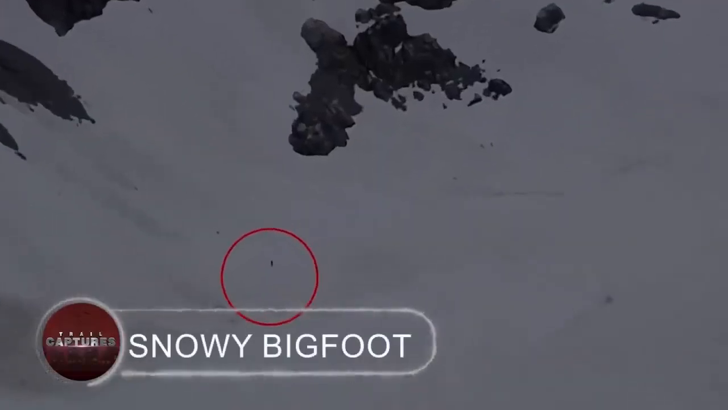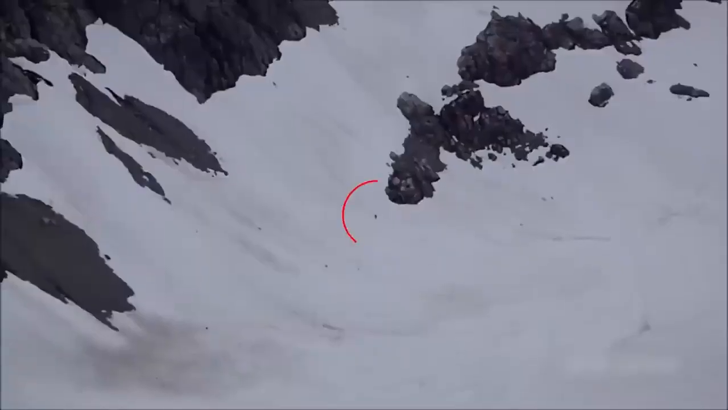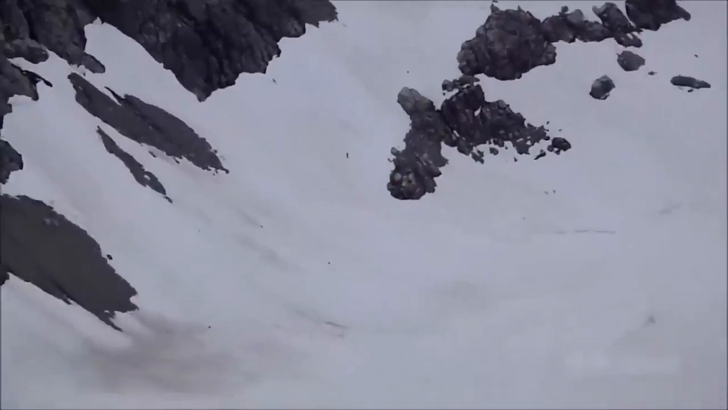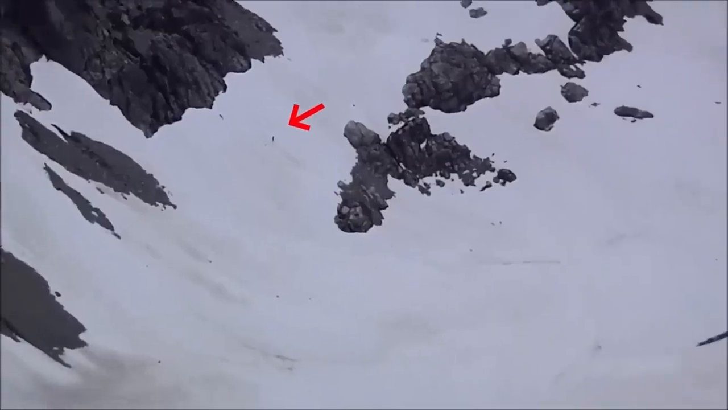Snowy Bigfoot. A group of adventurers saw this strange bipedal creature strolling down the mountain as they were standing in the middle of nowhere. Its enormous torso was completely covered in dense black hair. Examiners found that it would be impossible for a human to walk on the snow slope without any obvious assistance, despite some witnesses claiming it was just another hiker on the mountain.